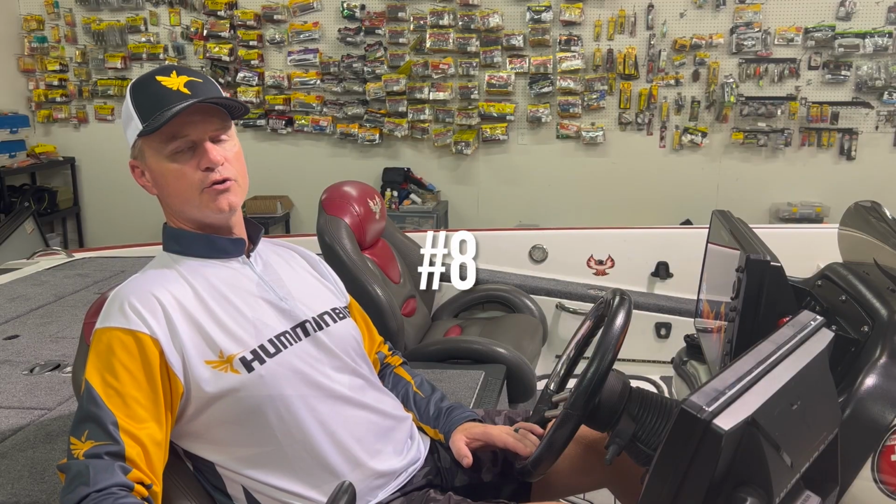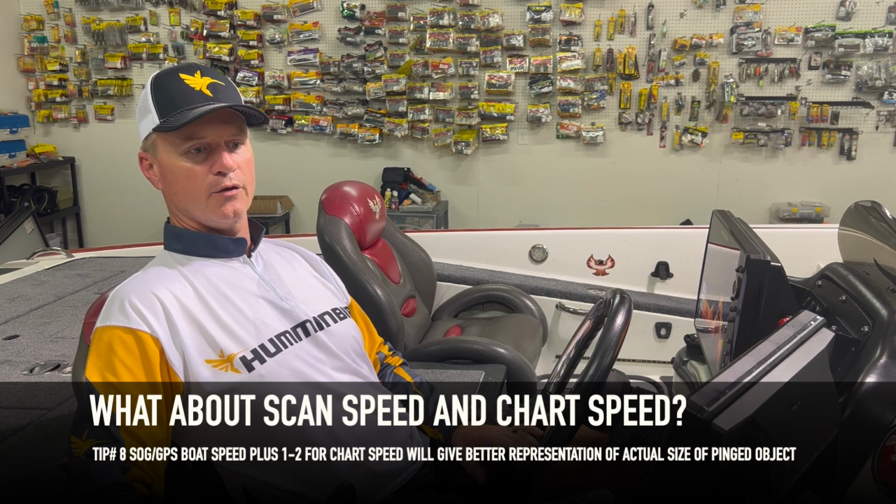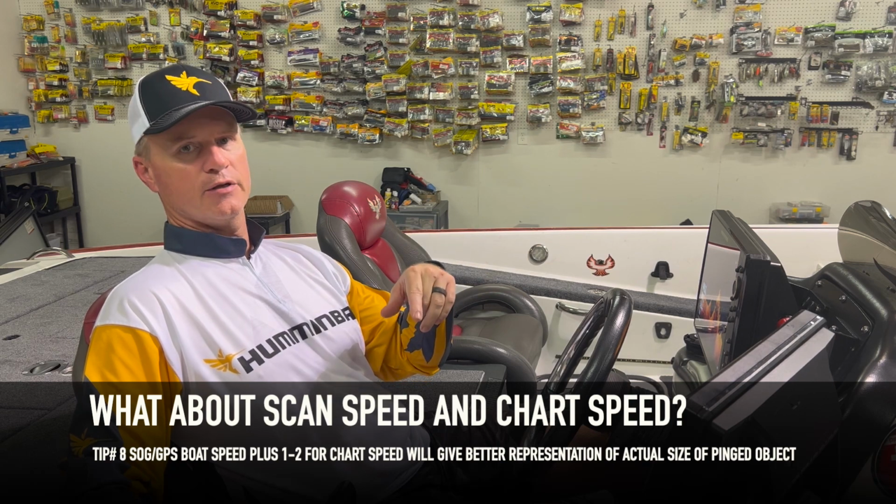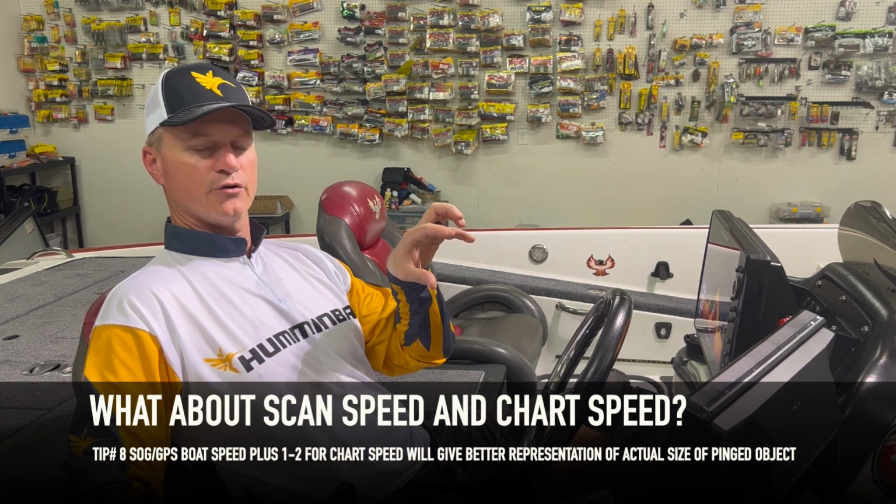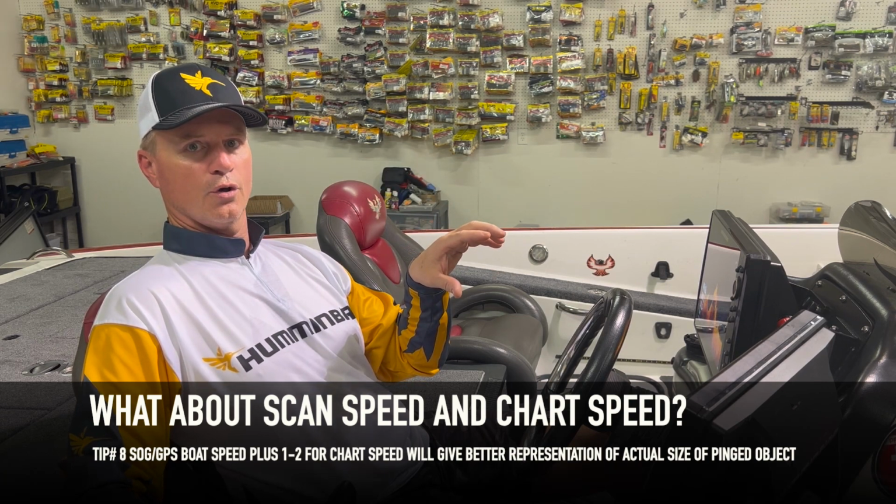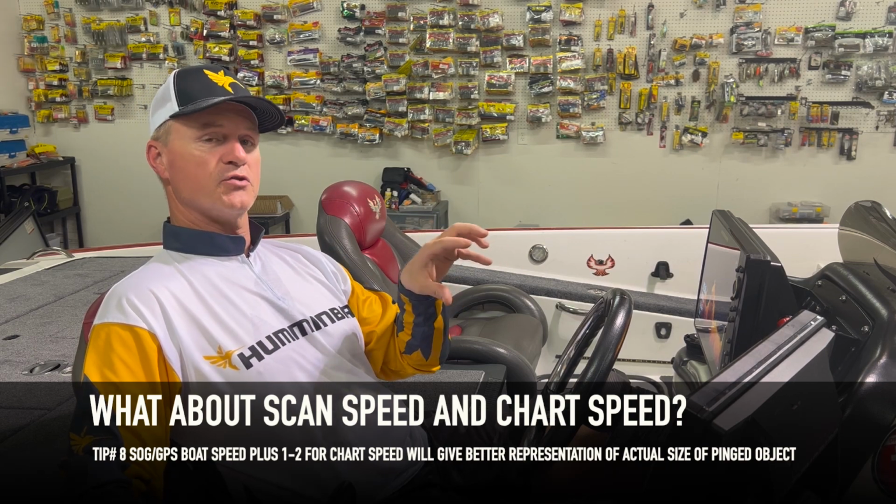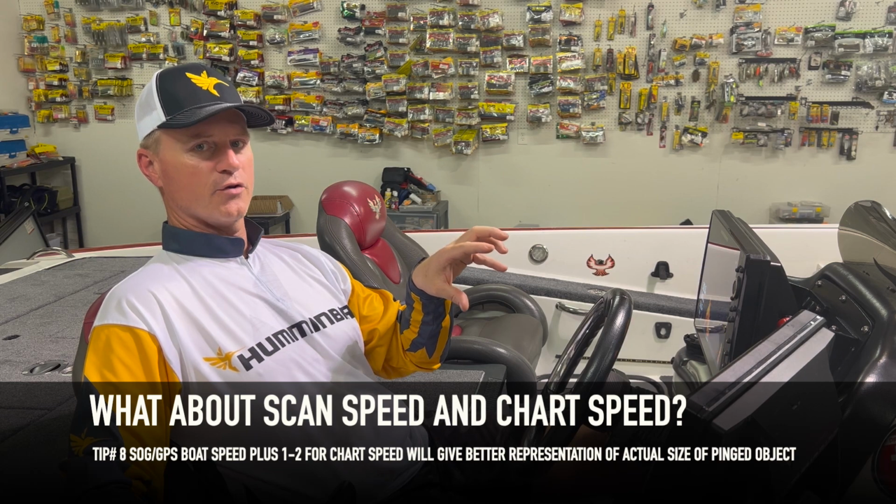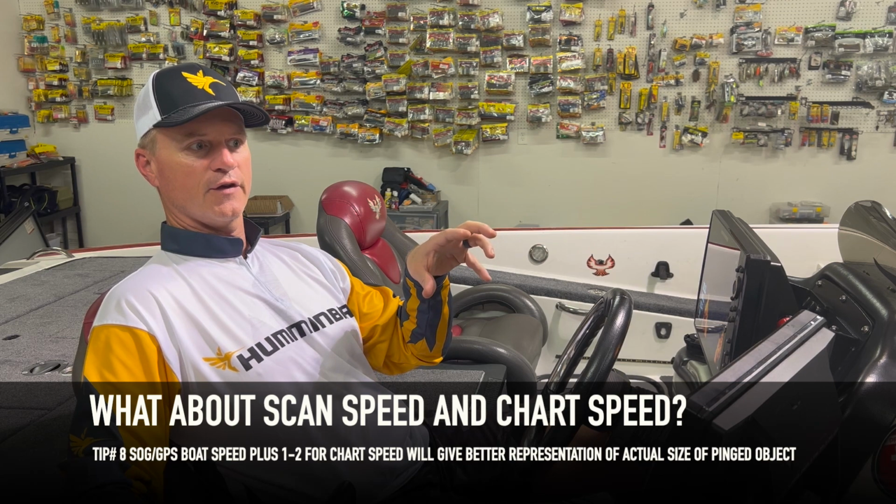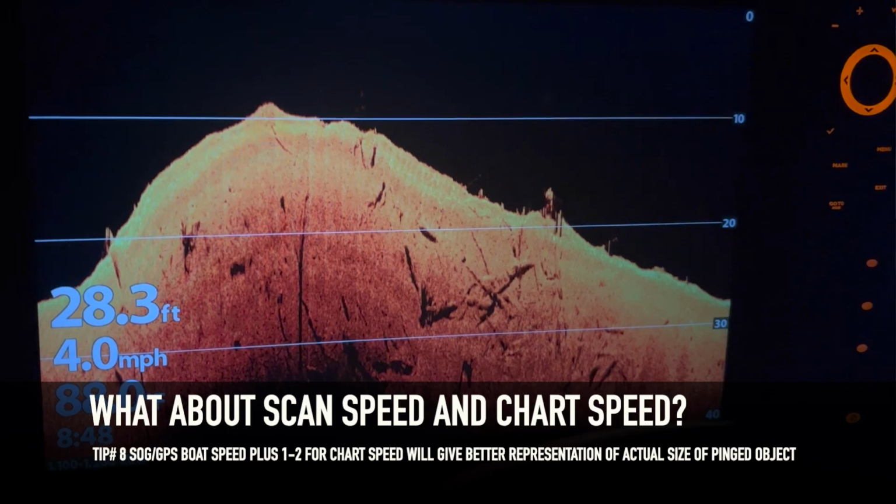So your scan speed and your chart speed when it relates to down imaging, the general rule is whatever your scan speed is plus 1 or 2, that's what your chart speed is going to be. So if your SOG or your speed over ground and your GPS speed is 3.4, then I'm going to set my chart speed to around 5, which just happens to be the default setting that Humminbird has set up. They've set it because it closely matches, for the majority of the time, the ping, return, and draw a lot of data sequence that you see on most units.